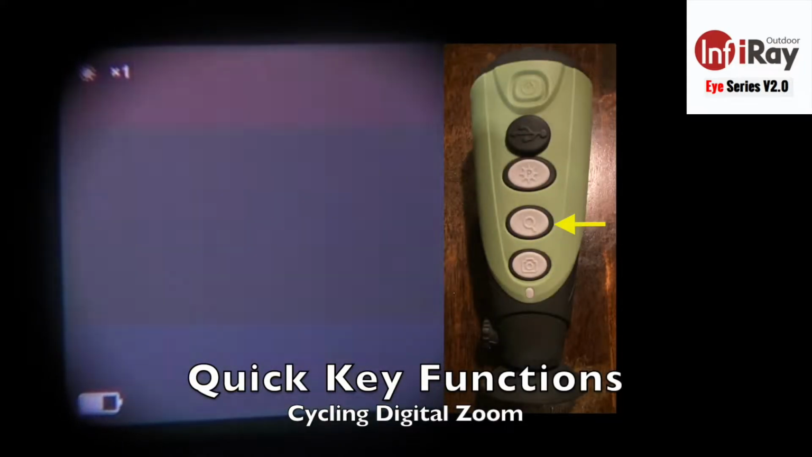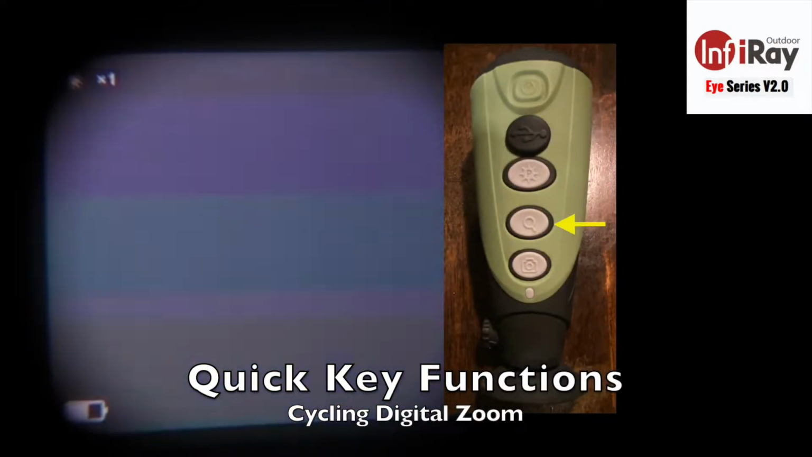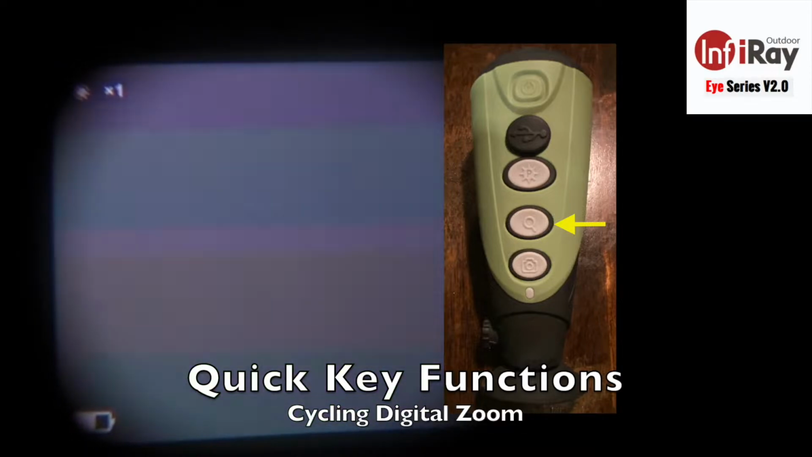Moving down on the top button of the E3W is the magnifying glass, or the digital zoom, digital magnification. Quick pressing that, you'll notice a change in the value next to the color palette. Right there, ×2 and ×4 digital zoom. Selecting it again, we'll cycle through back to native magnification.